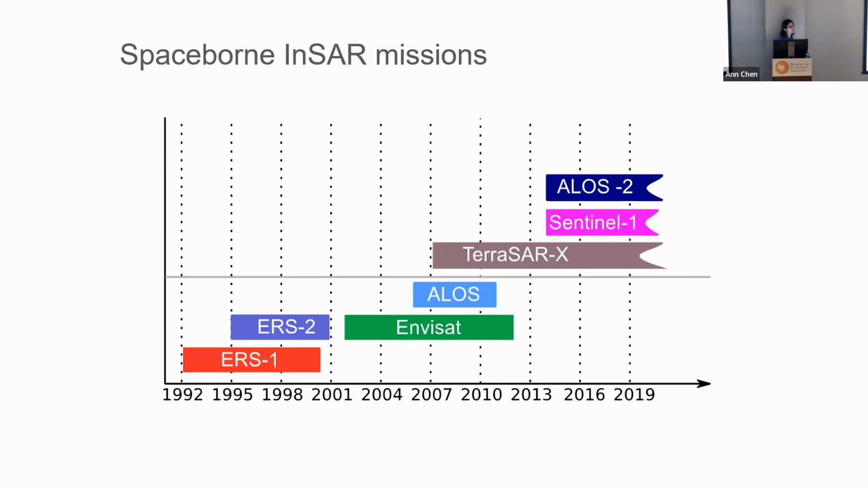Another exciting thing we're going to talk about is that although InSAR techniques were developed at NASA JPL in the late 70s and early 80s, NASA could not get an InSAR mission funded because of its relatively large budget. So all of the missions listed here were launched by foreign space agencies. ERS-1, ERS-2, and Envisat were from ESA, and Sentinel-1 is also from ESA. They have been doing this for quite a while and have had huge success. ALOS and ALOS-2 are from the Japanese Space Agency, and TerraSAR-X is from the German Space Agency.